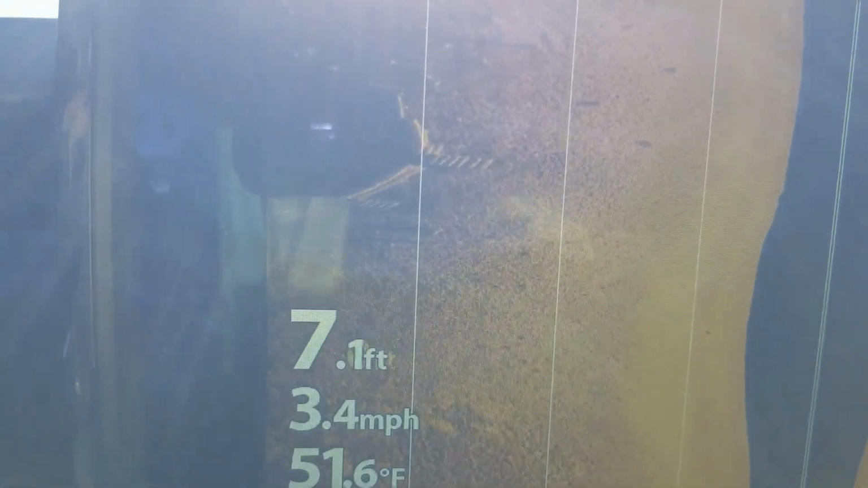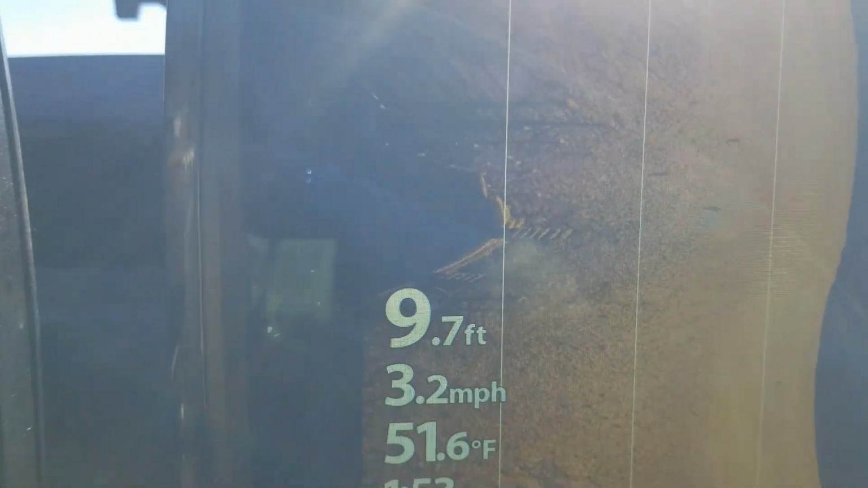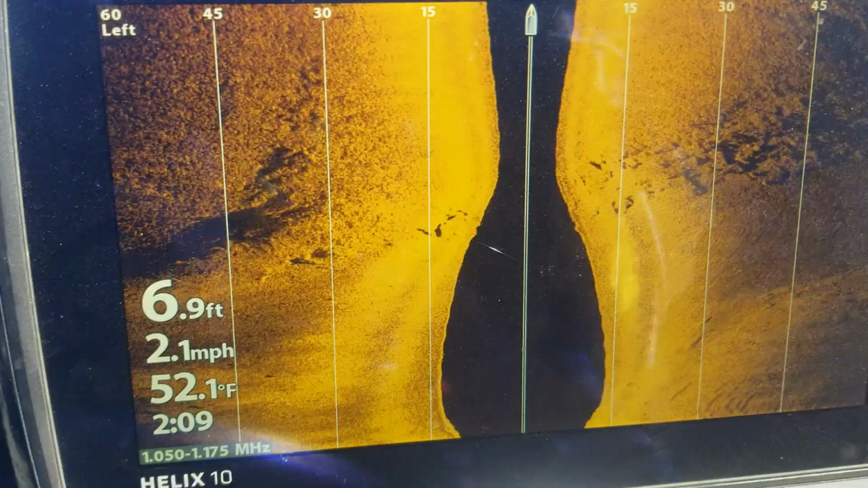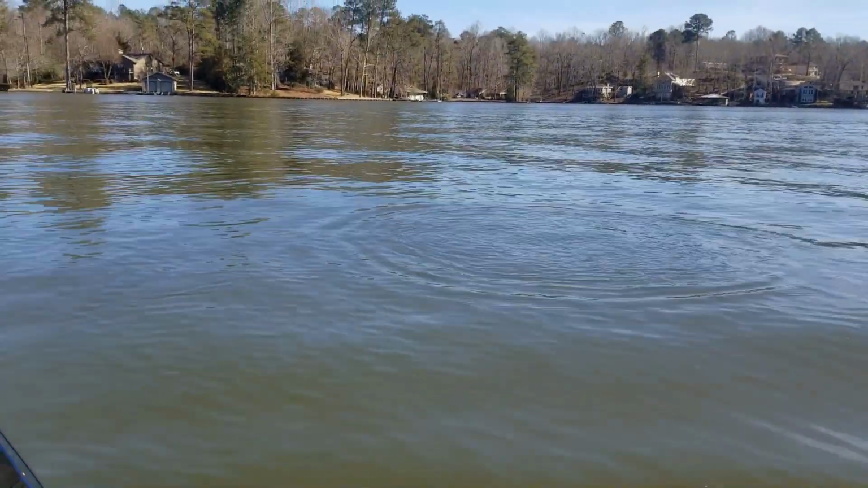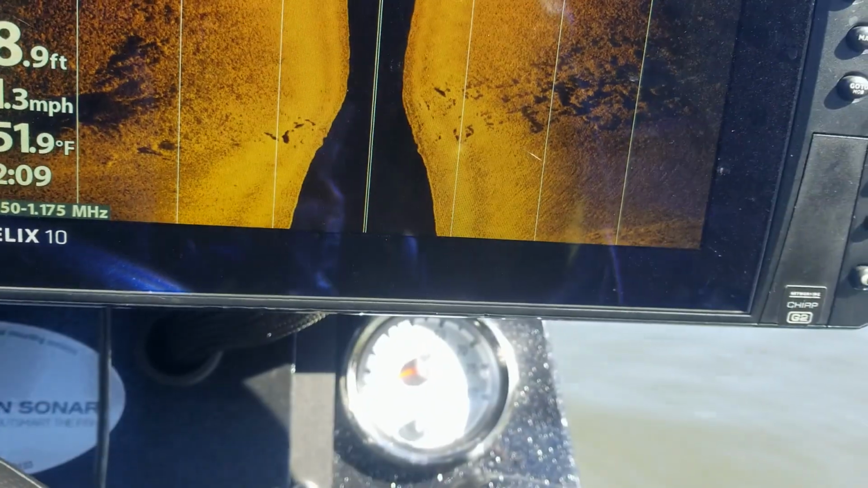Man, look at the detail on that imaging. You can count the steps right there. All right, looks like I might have found a road bed, and there's a fish that just jumped. So I'm going to take some time and scan this, mark this area real good.